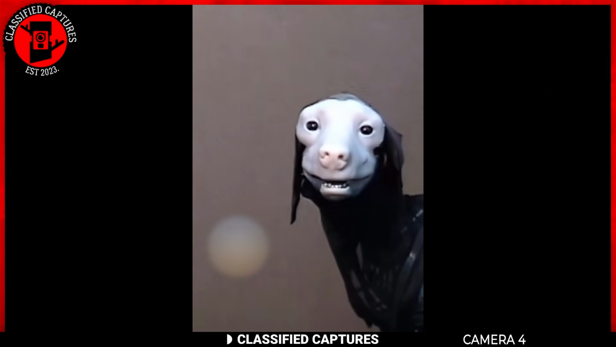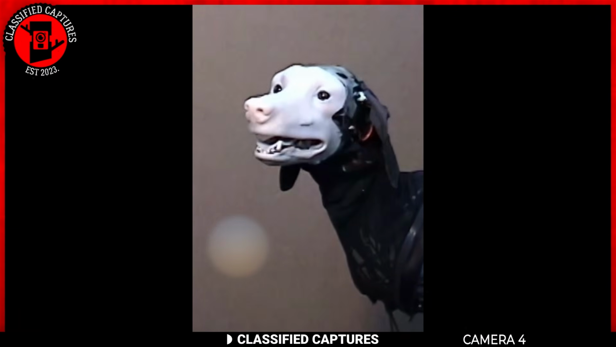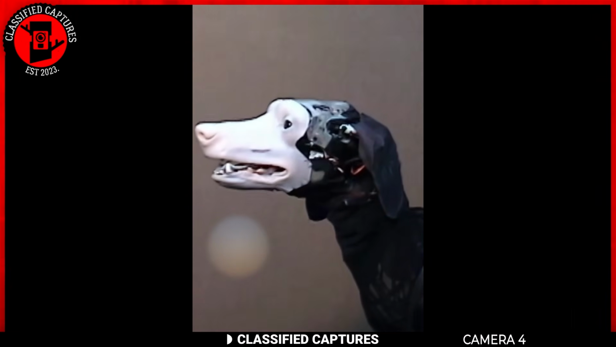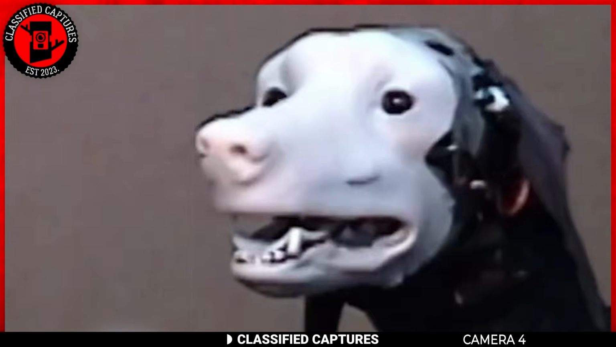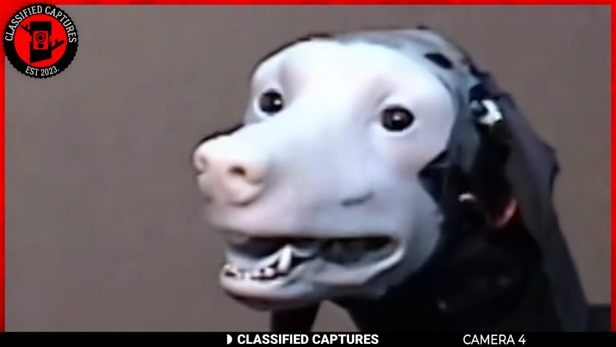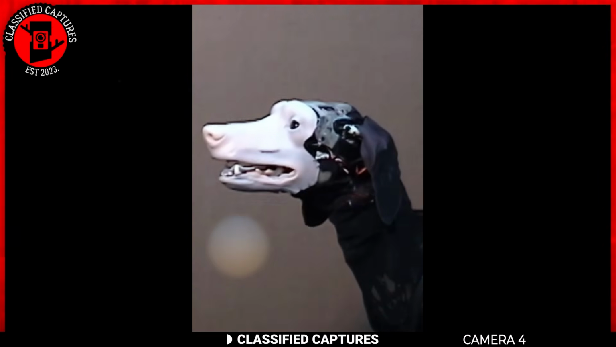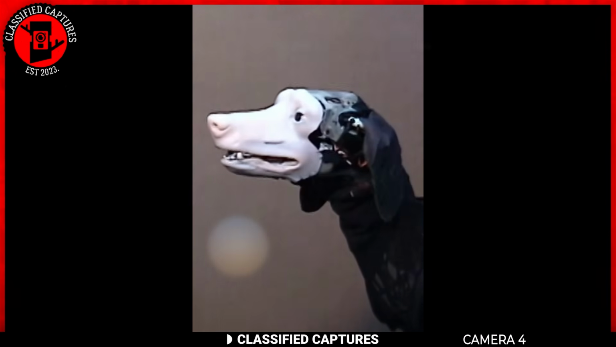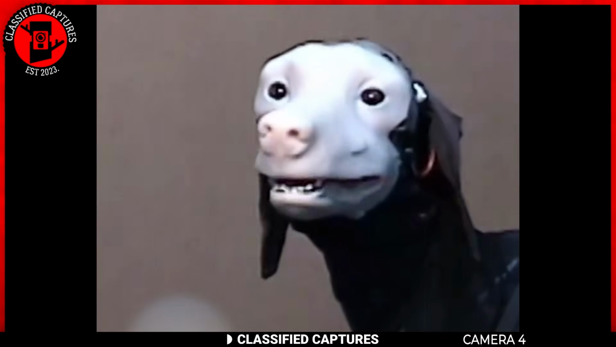The advancement of technology has indeed reached a point where the lines between reality and artificial creations are becoming increasingly blurred. This footage from Stan Winston's School of Arts showcases an impressive creation, a mechanical dog that closely mimics the movement and behaviors of a real canine.